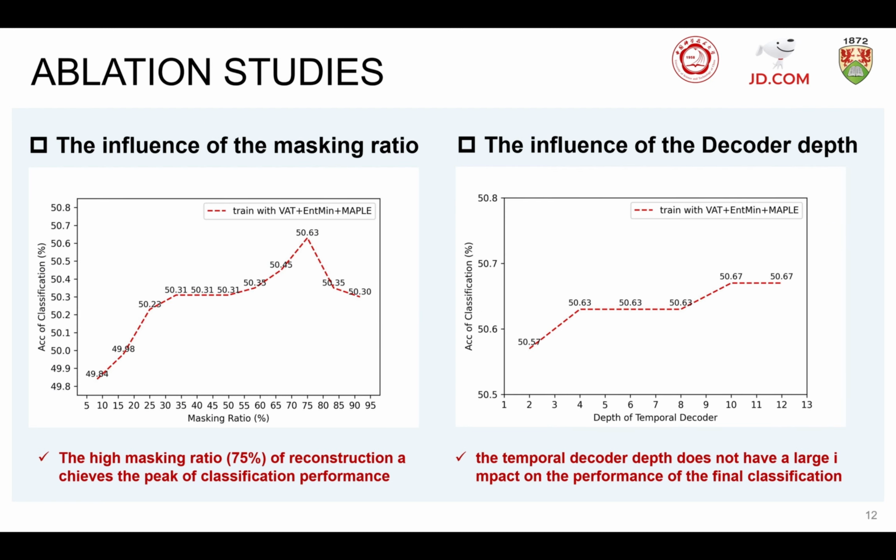In addition to the basic experiment results on mainstream datasets, we additionally analyze the influence of the masking ratio and the depth of the temporal decoder. The left figure shows the accuracy of classification on the NTU RGBD 65% labeled datasets with different masking ratios.